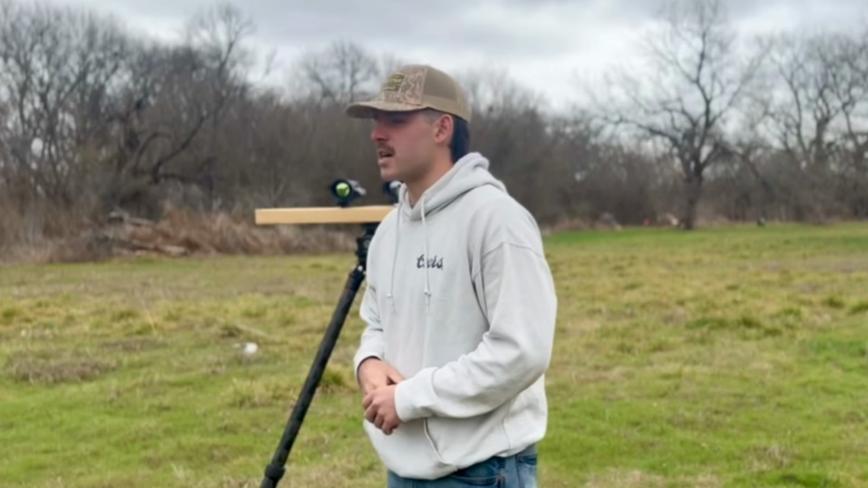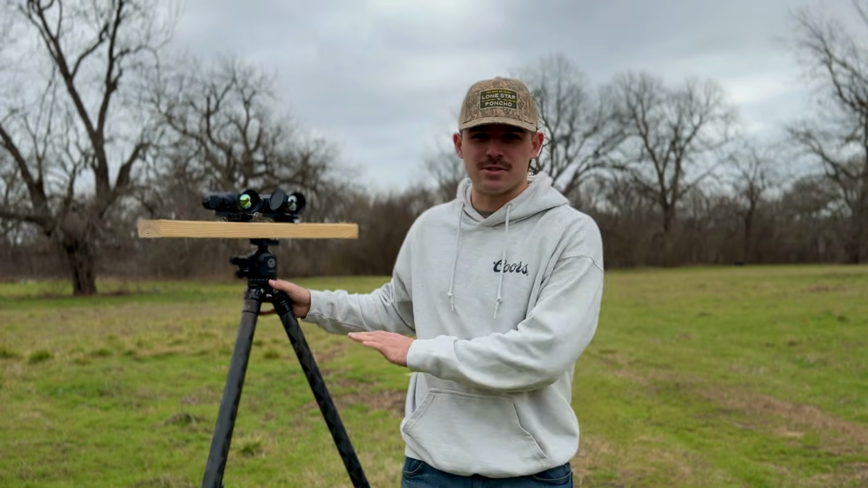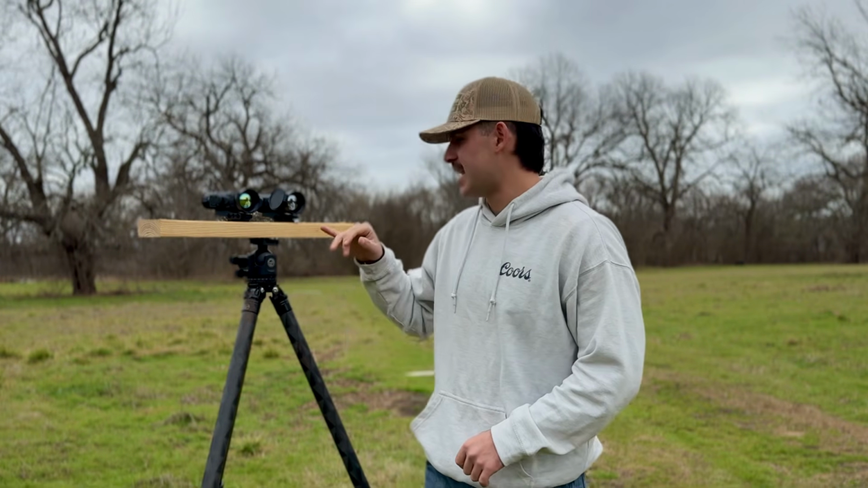I'm sure you guys are wondering what this contraption is next to me and why it looks so janky. Right now I have my 2Vets tripod, a nice expensive carbon fiber tripod. I made this little contraption in like 10 minutes at the house. I put an Arca rail mount on the bottom of this 2x4, and then I cut this Picatinny rail in half and just screwed it on there.